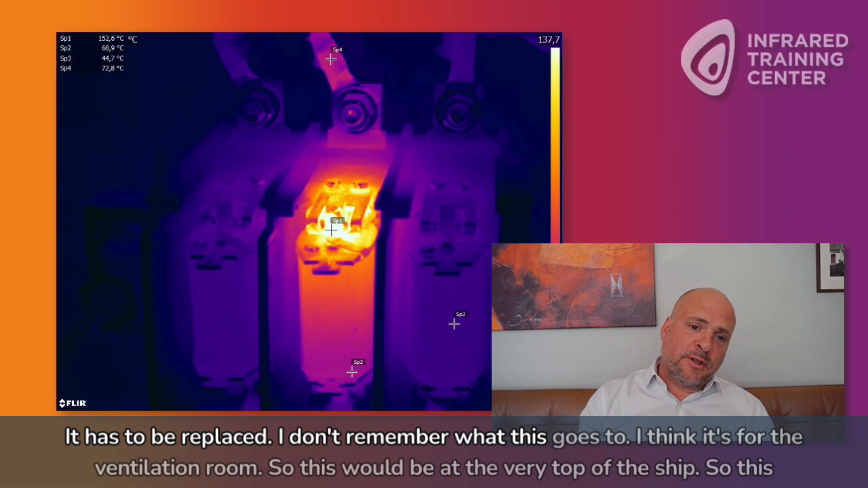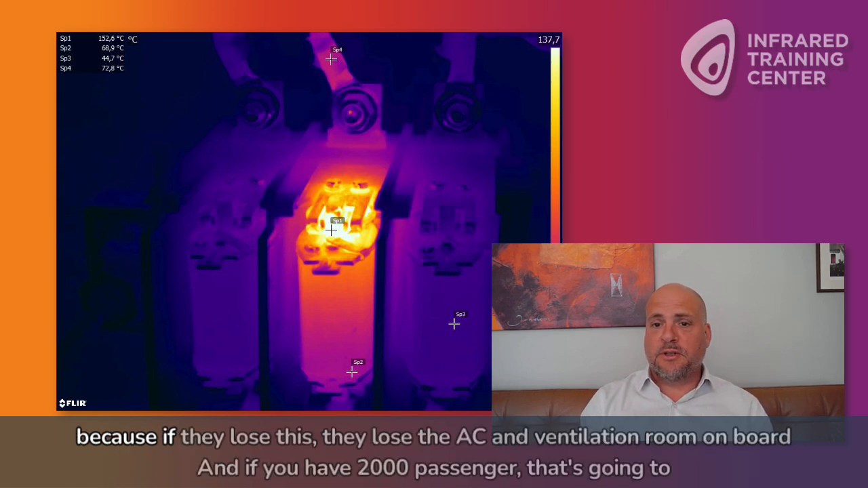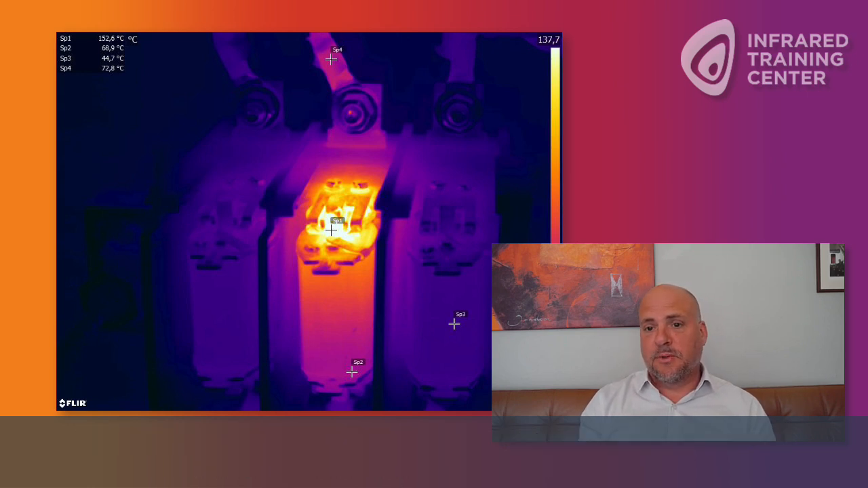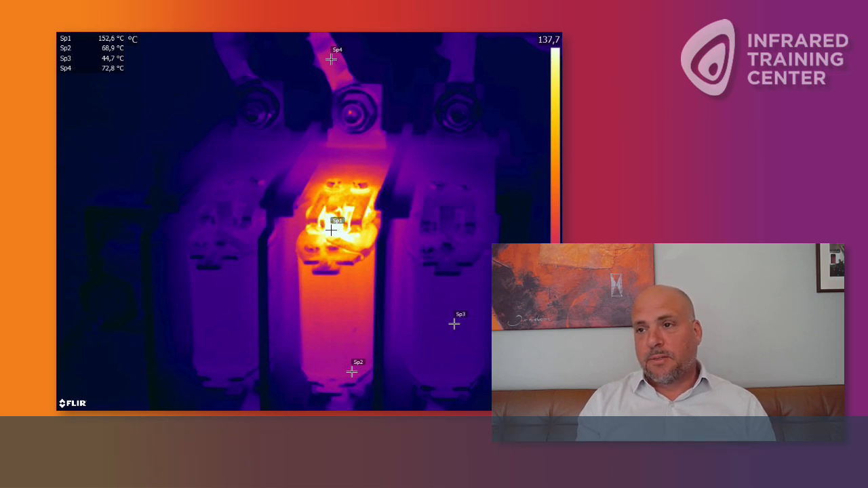I don't remember what this goes to. I think it's for the ventilation room. So this would be at the very top of the ship. So this would be for the ventilation. They have about 9 ventilation rooms for different parts of the ship. So this is a very important component because if they lose this, they lose the AC and ventilation on board. And if you have 2,000 passengers, that's going to heat up quite fast. Not going to be very comfortable on board.